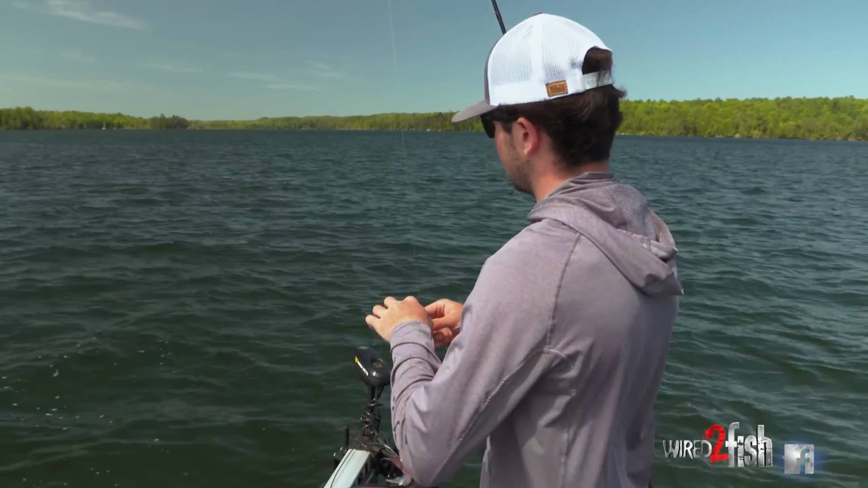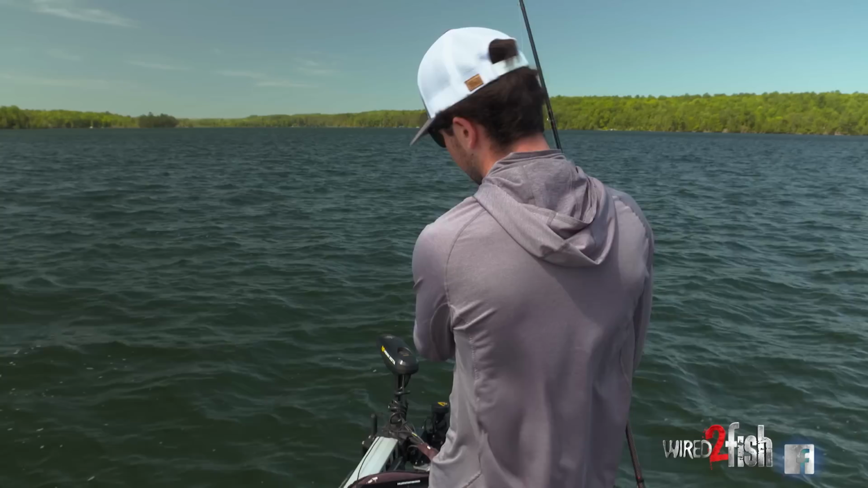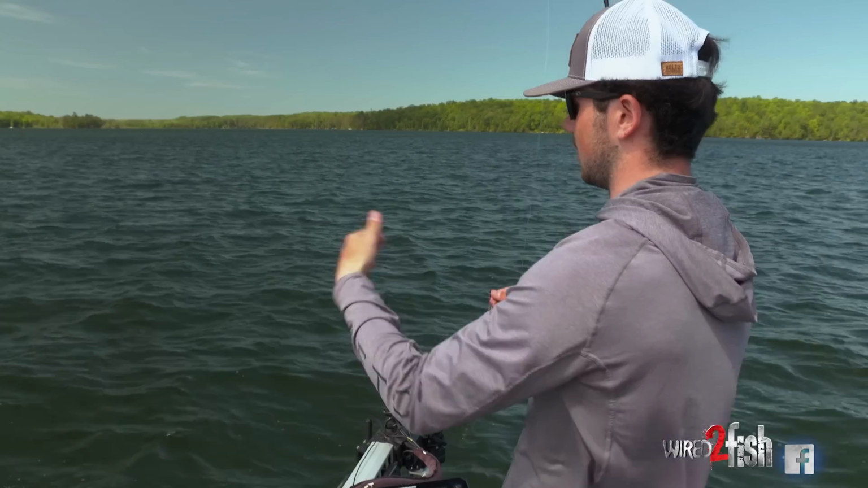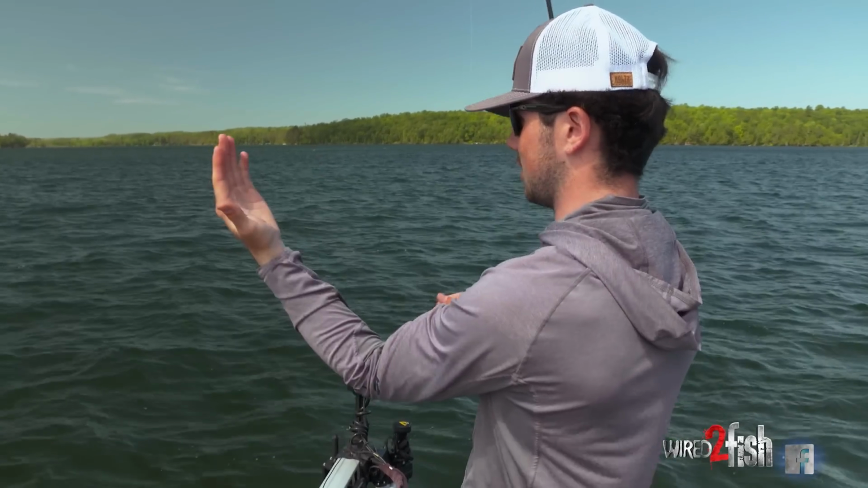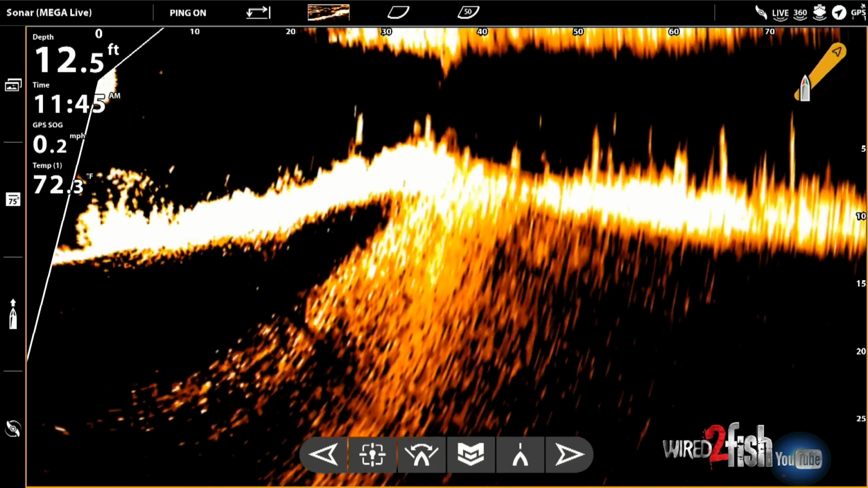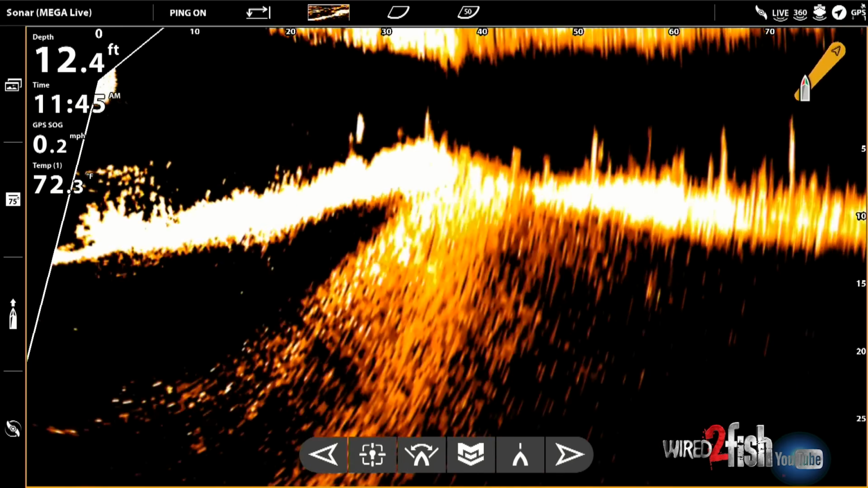But what I've done is I've actually placed the TargetLock pointing directly at the wind, and then I'm able to fish this way, and I'm kind of able to see, because my trolling motor is going to be pointed working out from this rock spine, but I'm able to actually point my TargetLock into the wind and keep looking around.